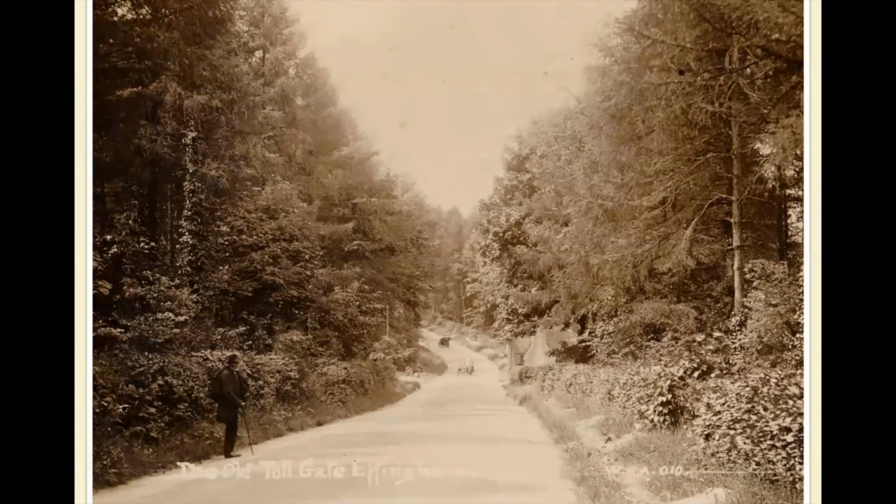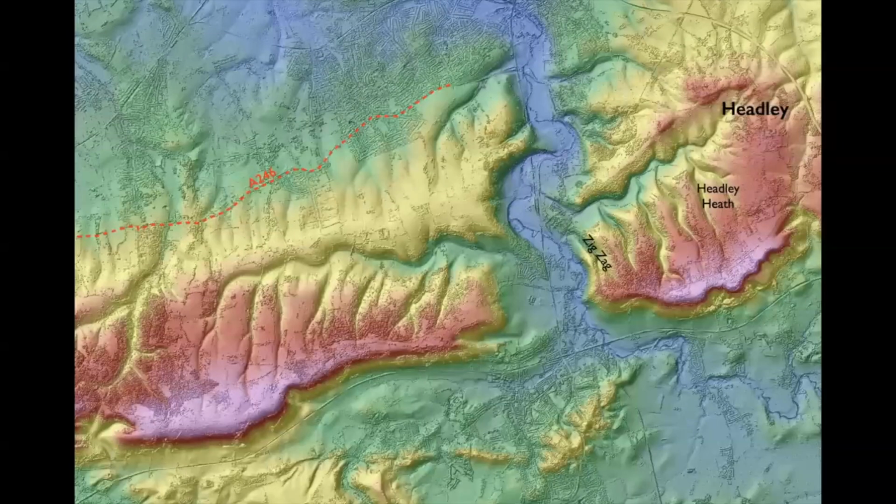So white roads, a gentleman of the road, and some vehicles. But this is another one of these dips. So that was actually taken there, looking at that dip there.